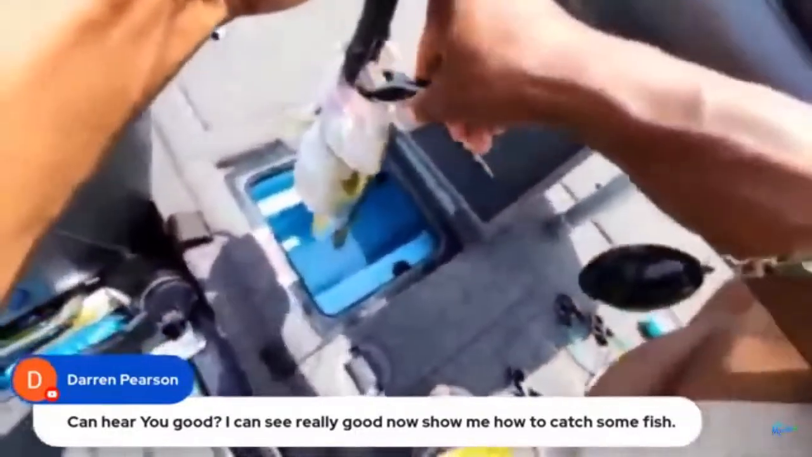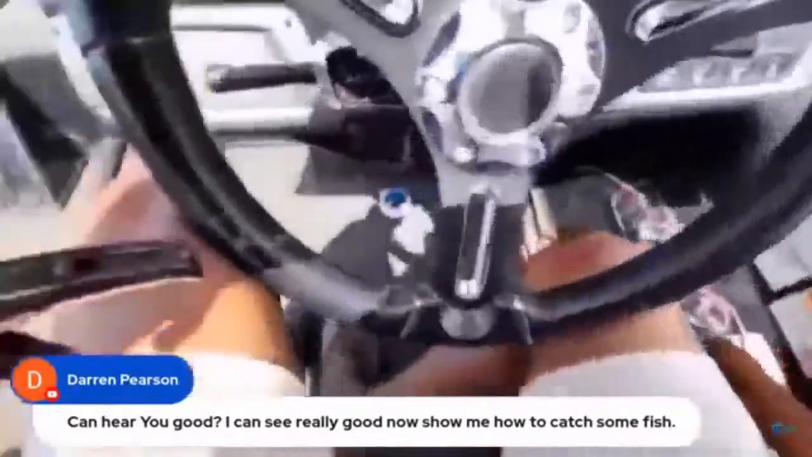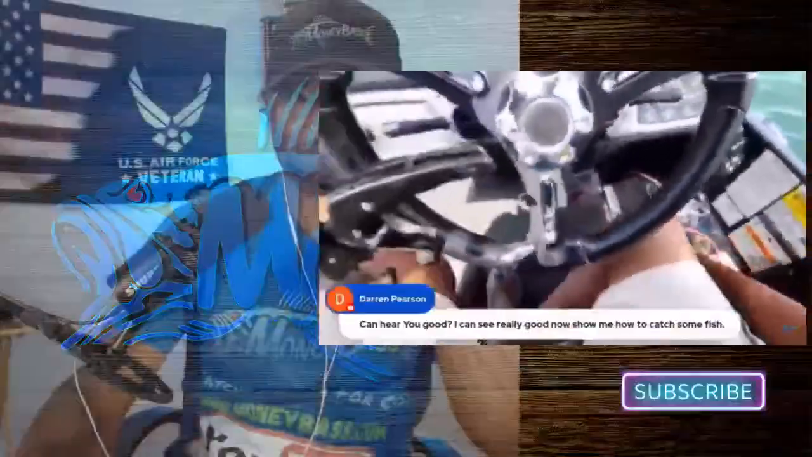That is fish number one. First cast. How about that? All right, so let me give him some water. So down here, guys, let me go ahead and close this live well off. Hit that. All right, there we go, guys.